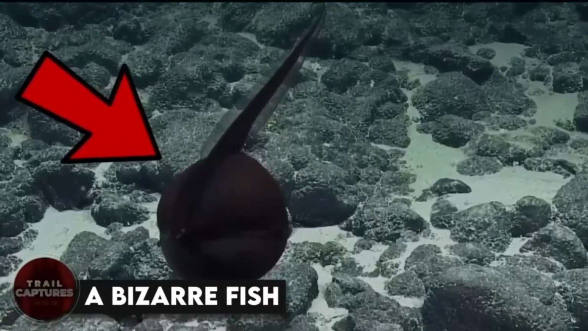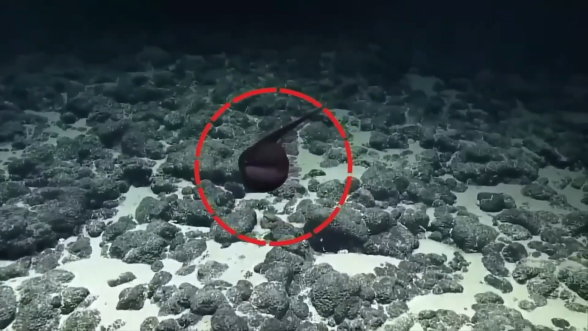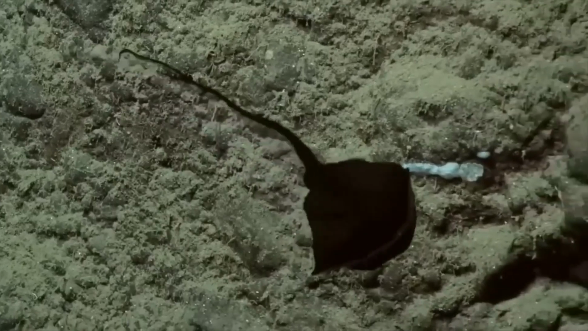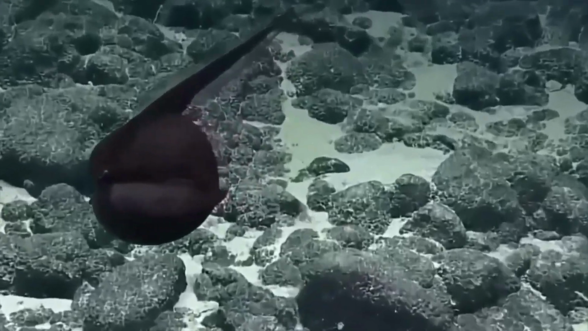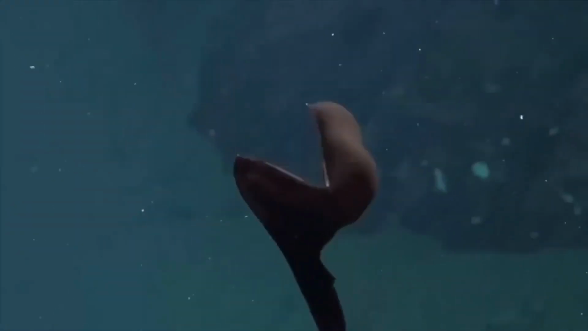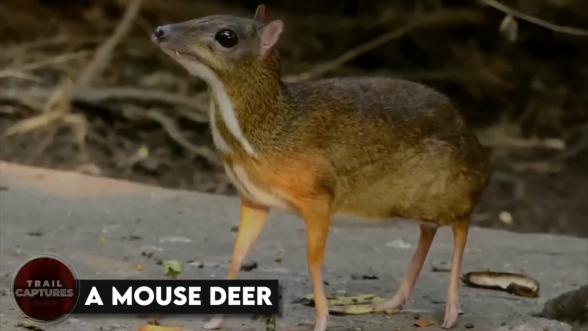A bizarre fish. So these scientists saw a super weird fish and were totally confused. But then something crazy happened. The fish suddenly shrunk its mouth down really fast and everyone was shocked. It turns out that the fish is called a gulper eel, and it has a special kind of mouth that can puff up to eat big things. This fish is really interesting because of its cool mouth and the way it moves around. Overall, it's pretty amazing.